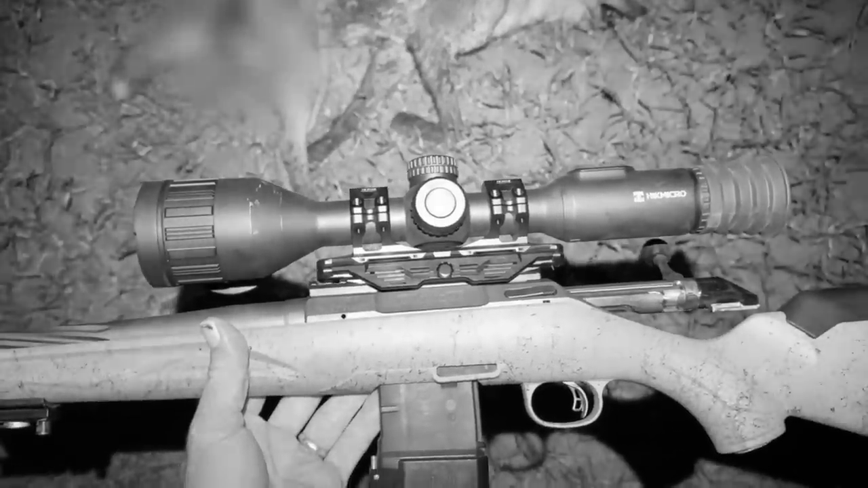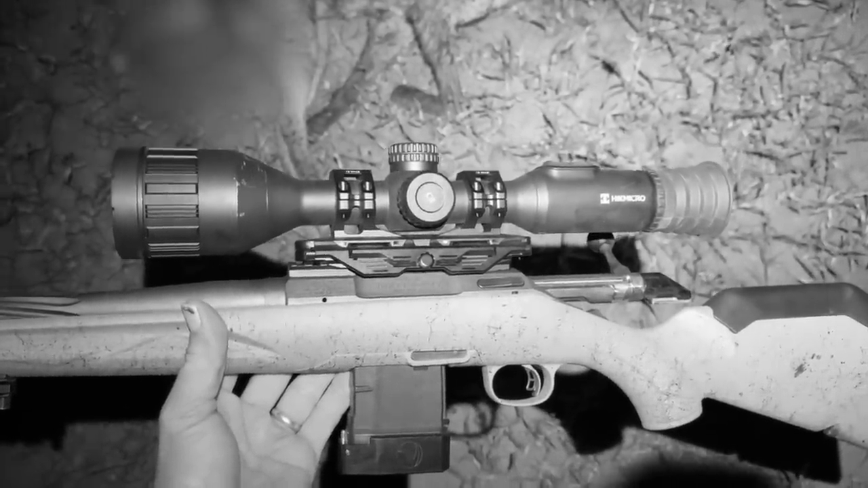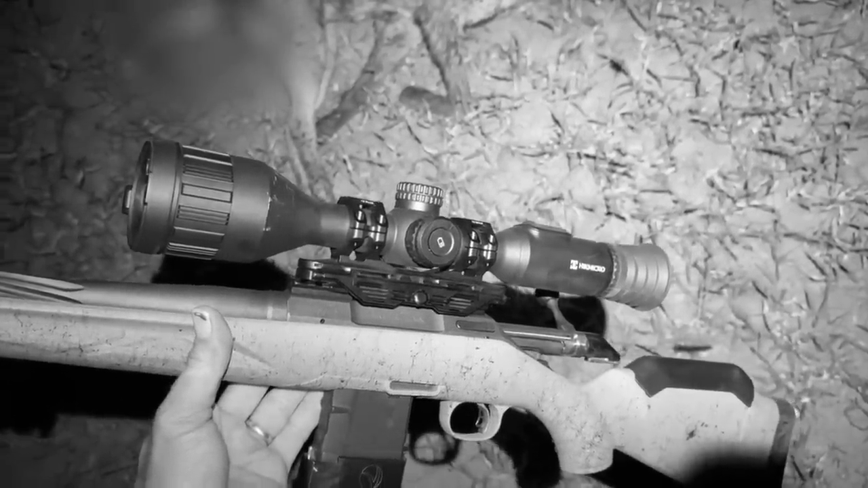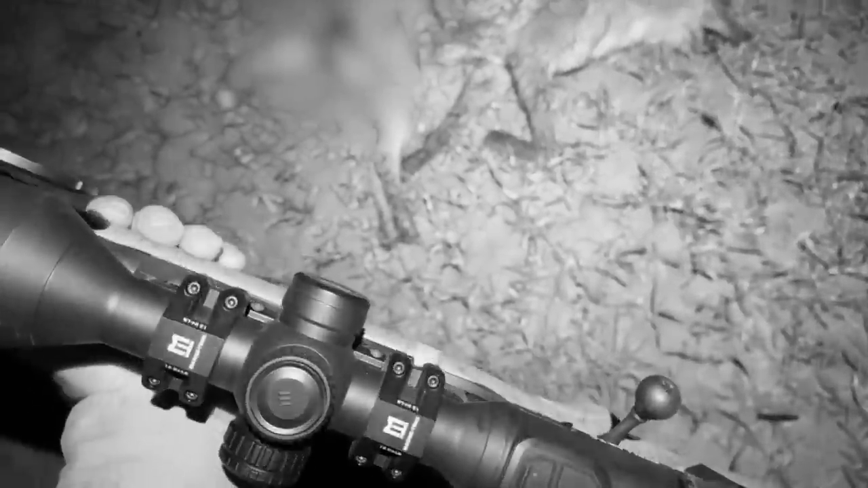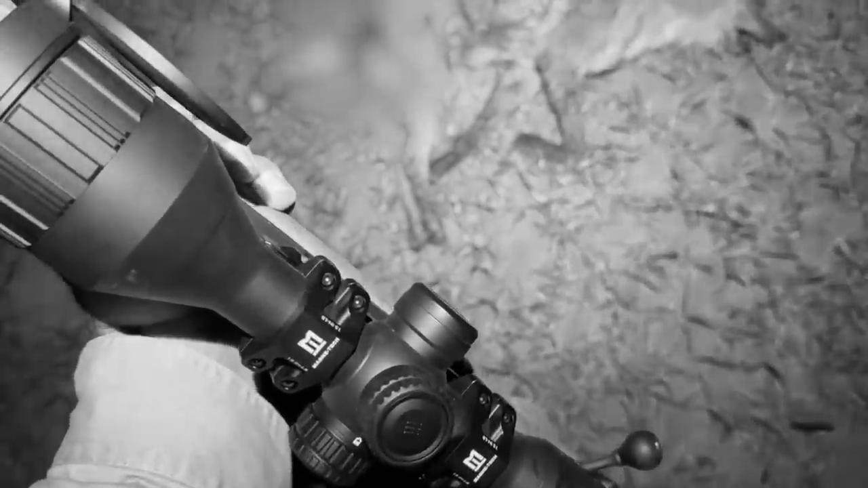I'm going to put this in black and white mode, but here's this big male dog I just shot. He's a pretty old fella. Second dog I got with the Ruger American Gen 2 in 223. And this is the Hikmicro Stellar 3 SQ50L scope.